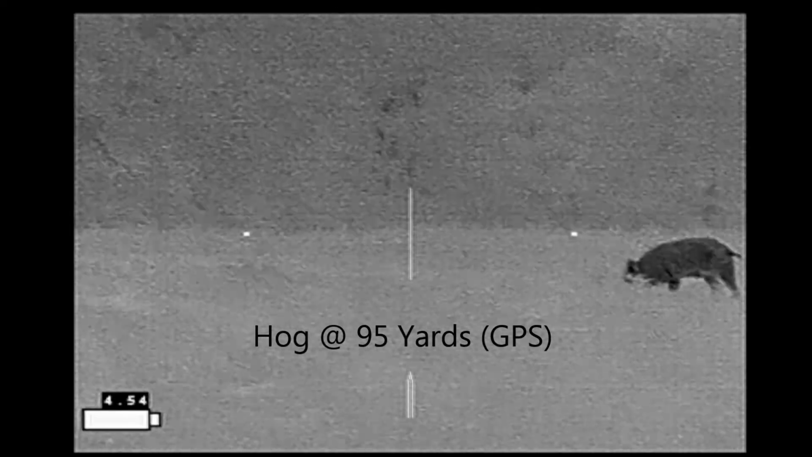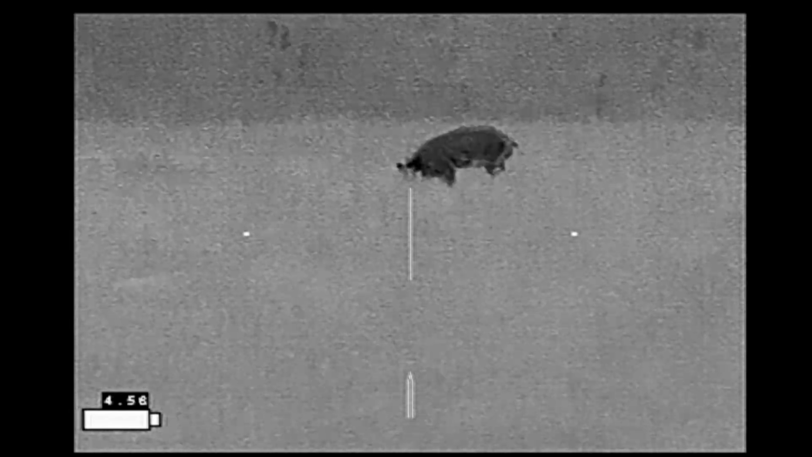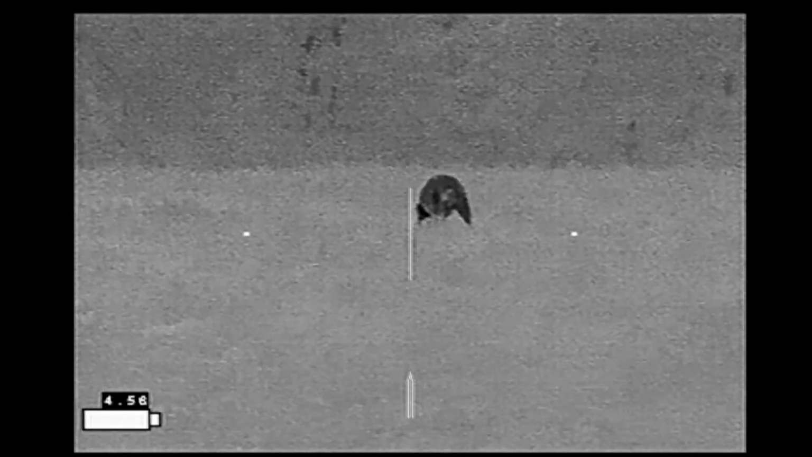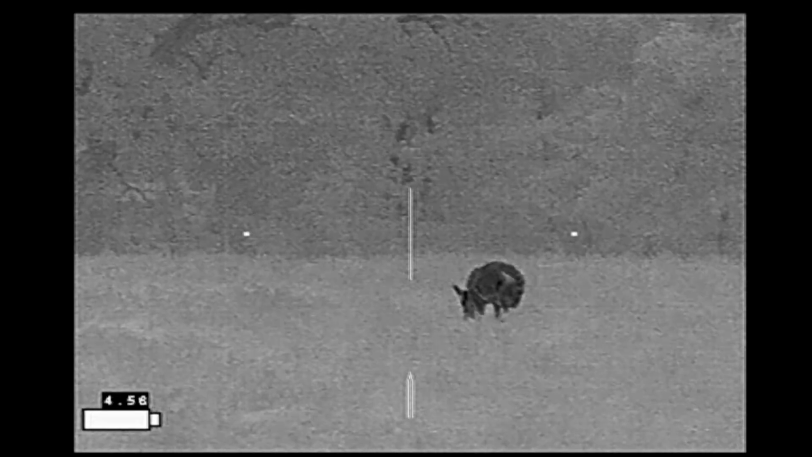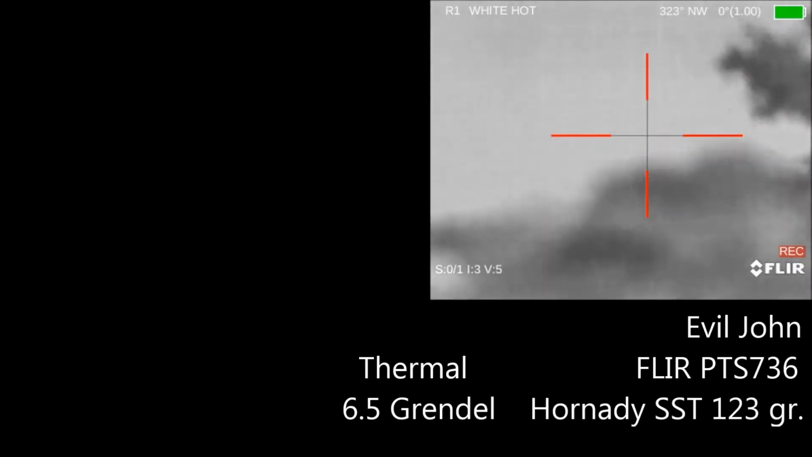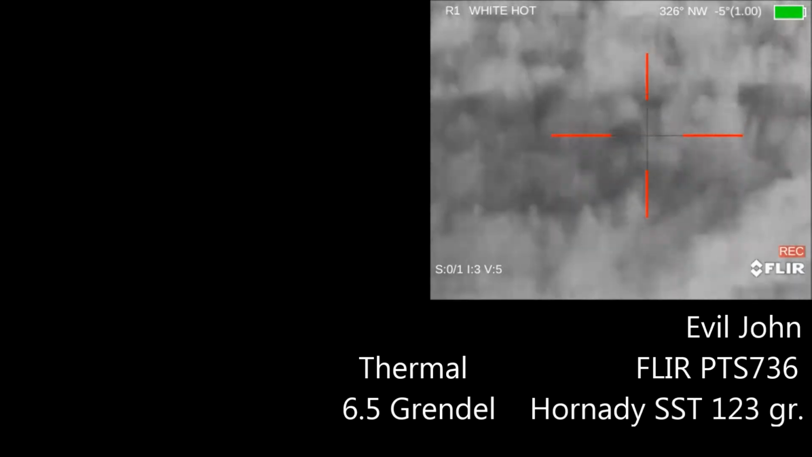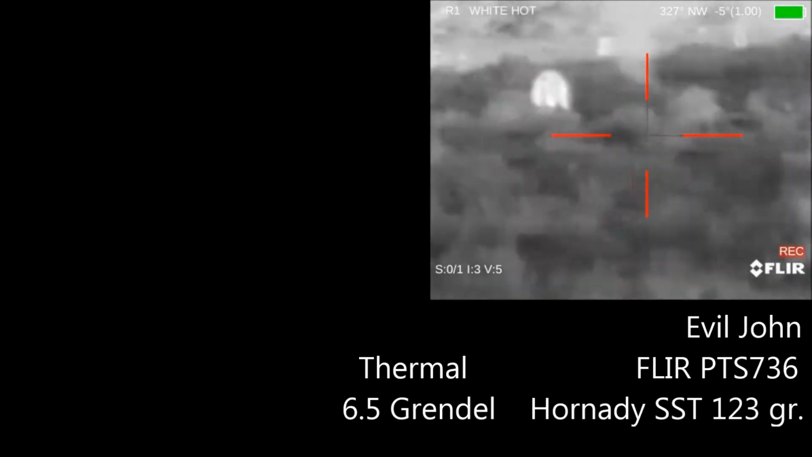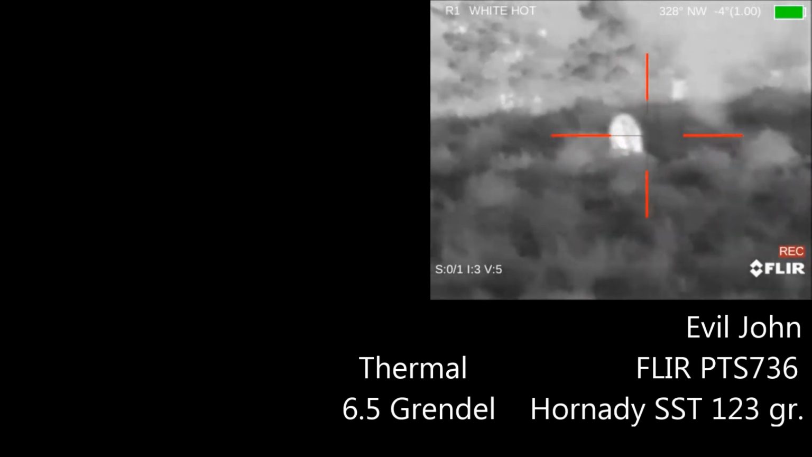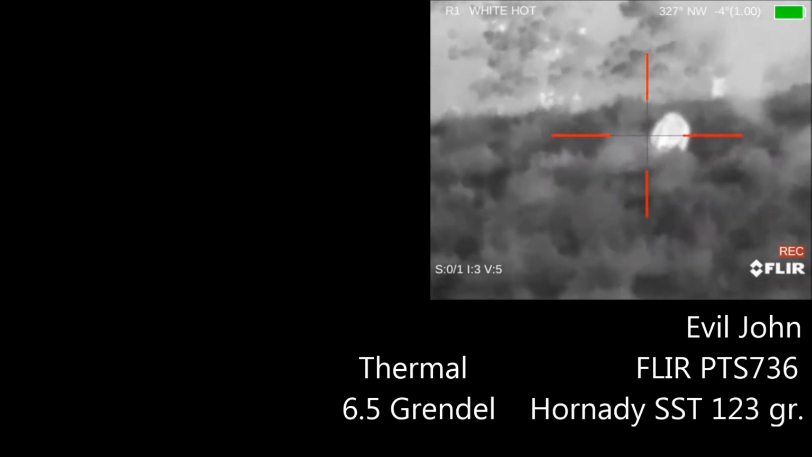Now I'm on the hog at this point, but John is not on the hog. The reason for this is that we did the orientation with the thermal gear in daylight, and he was able to look downrange, see the target that he wanted to sight on, and then point the rifle at it, and he would pick up the target very easily on thermal. Well, now that it was after dark and he was unable to see the target with his unaided eye, it took me a minute or two to get him talked onto the target. Finally, he was able to pick it up in the scope. He was able to identify it properly, and we got started.